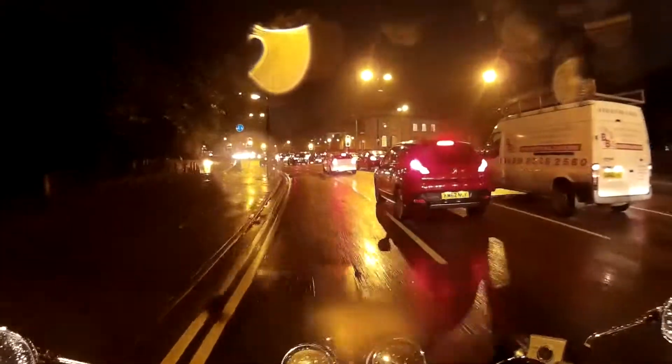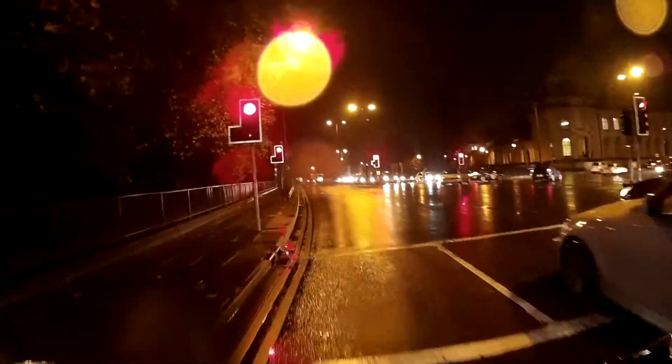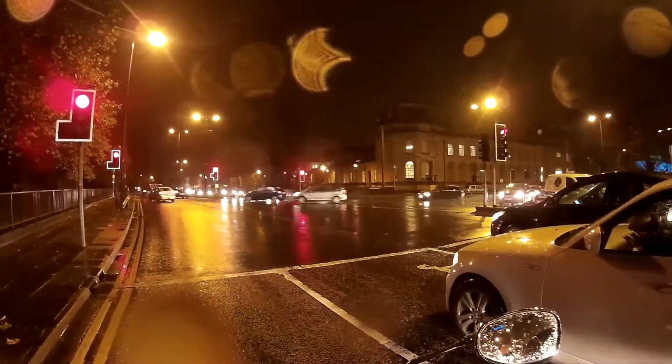Come on dude, what lane do you want to be on? And if anyone decides they want to beep at me, we're on red. I know sometimes people think it's green all the time on it. It's not, it's actually on red at the moment.